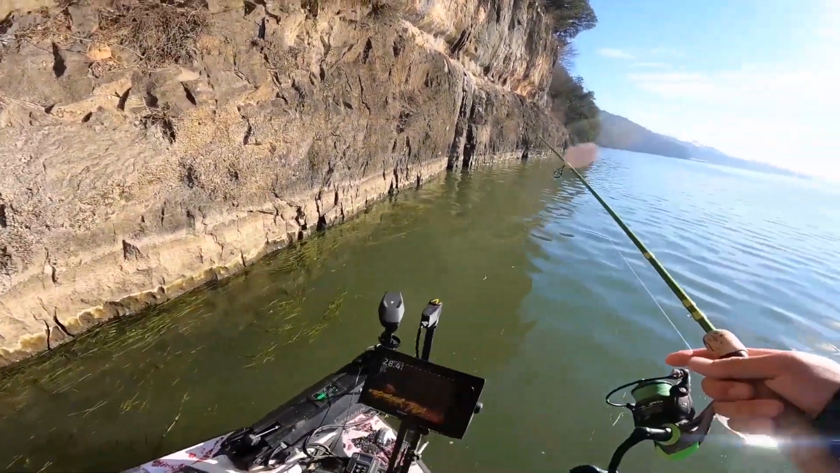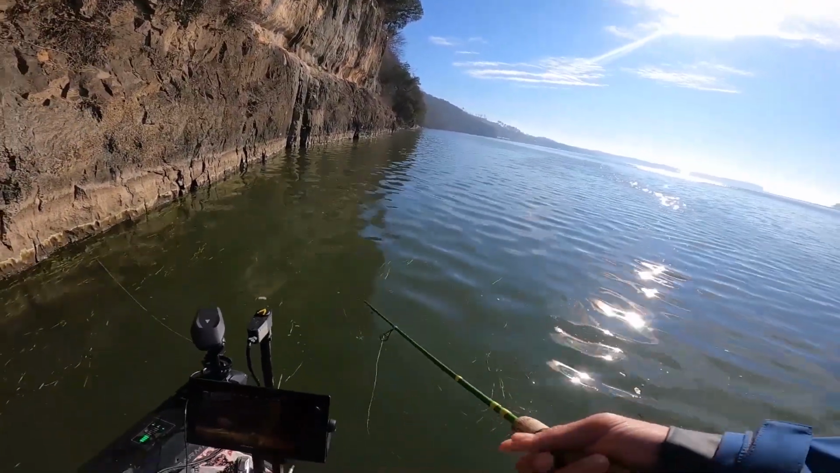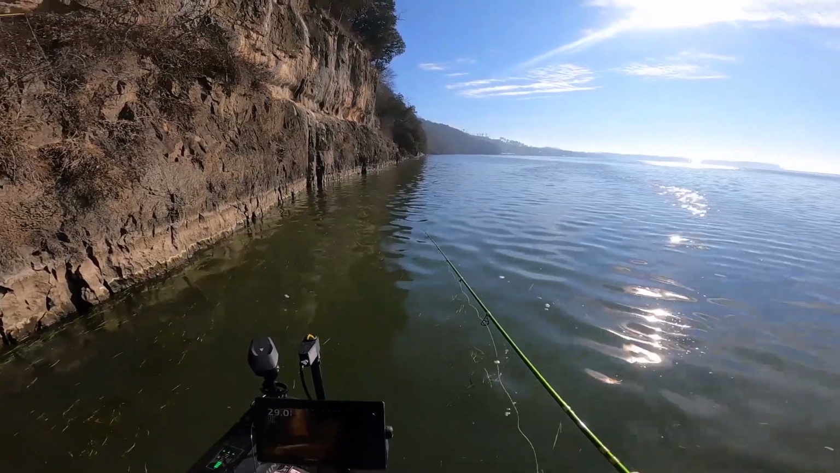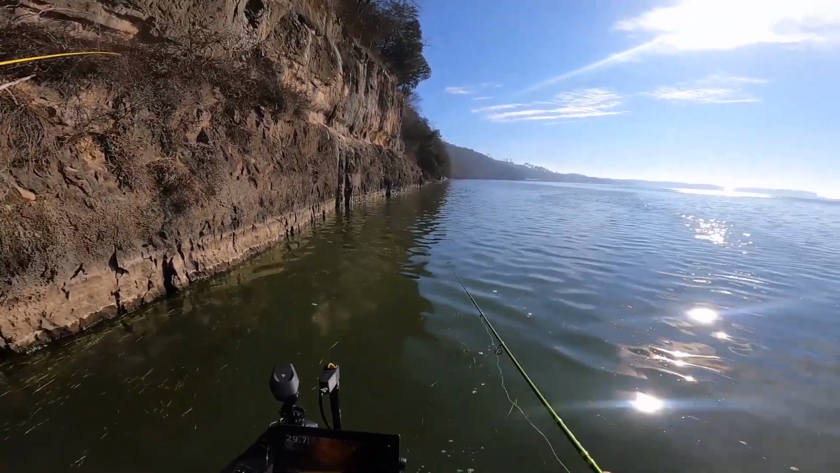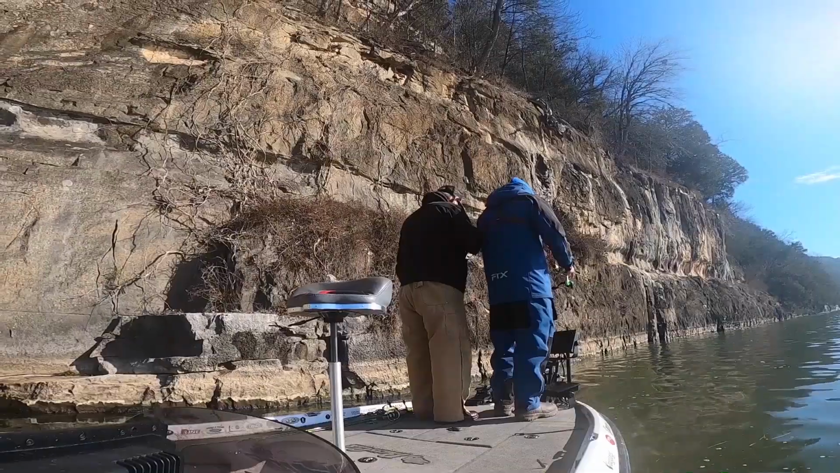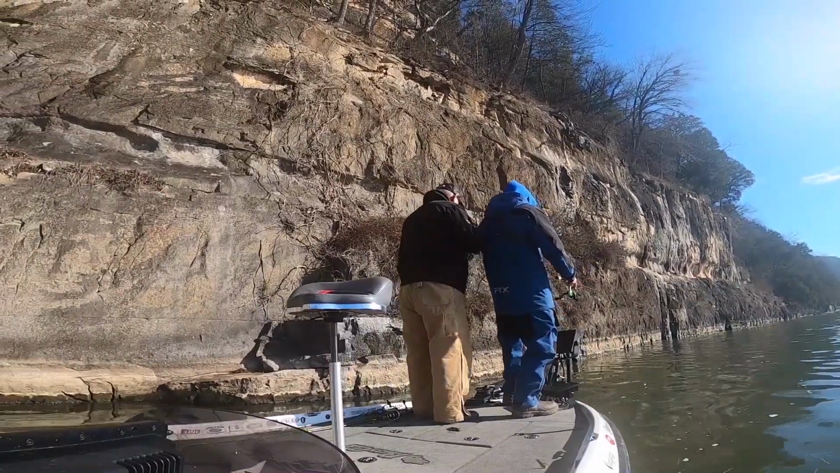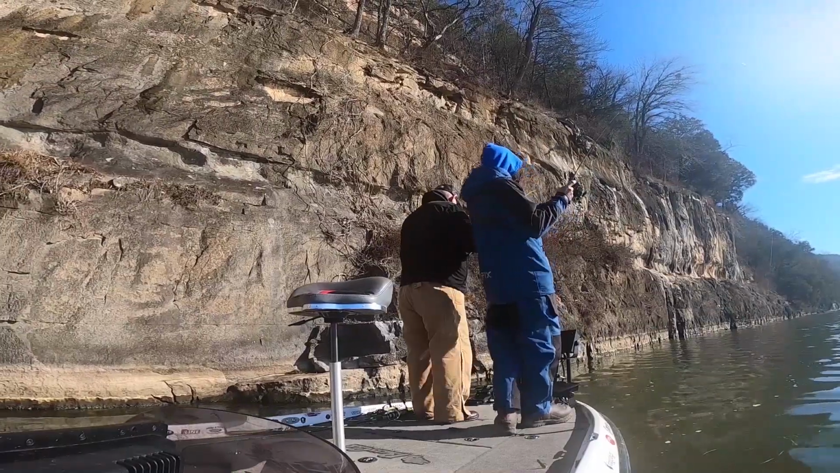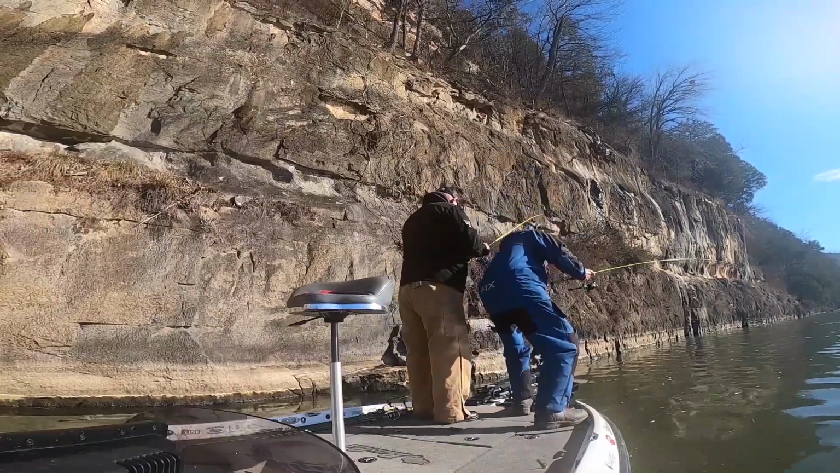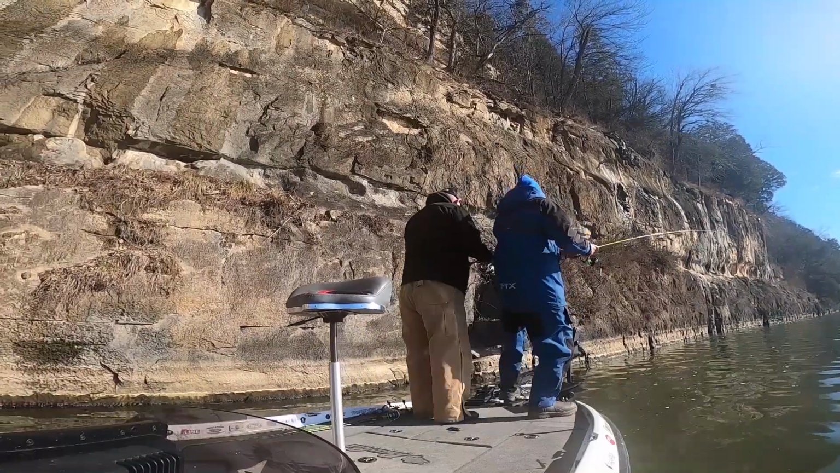Hop up here with me and drop it in that clear spot. You're good right there. Yeah, perfect. There you are going down. All right, stop it. You're right in them. I'm right over him. Here he comes. Got him. Biggin', biggin'. So, that's your weight. Get your minnow down to him. Well, we're moving too fast.